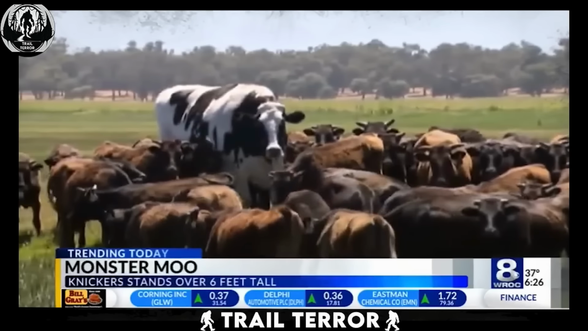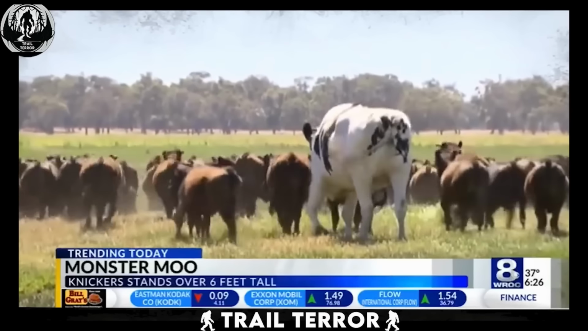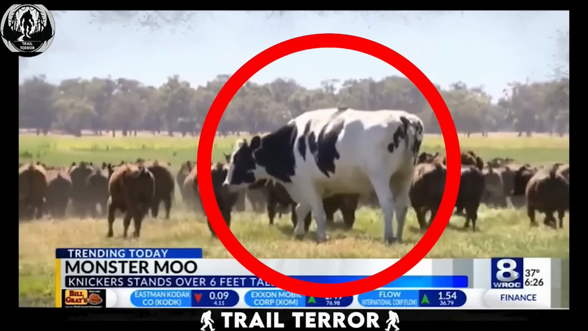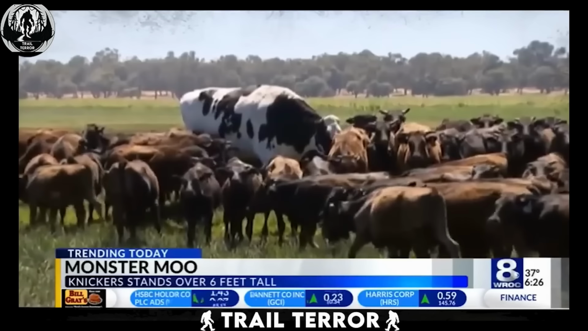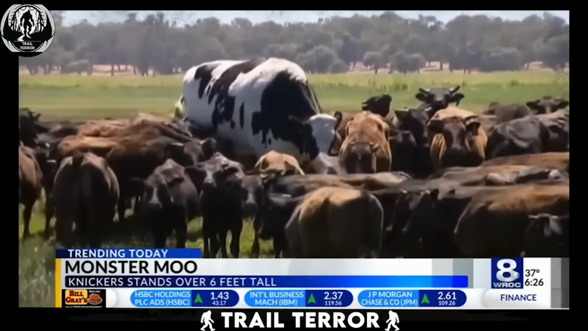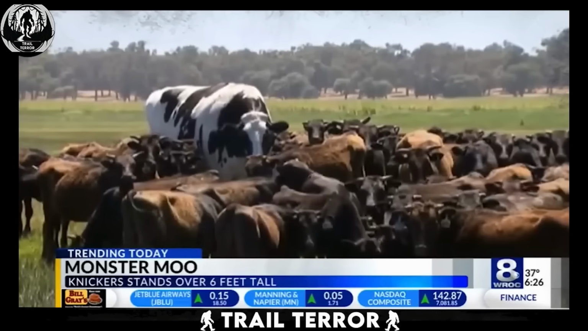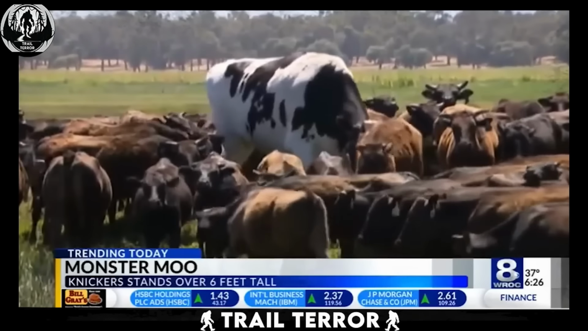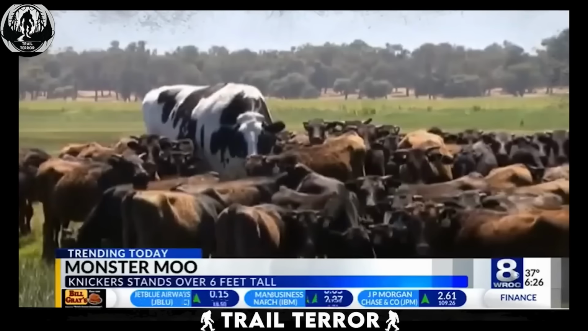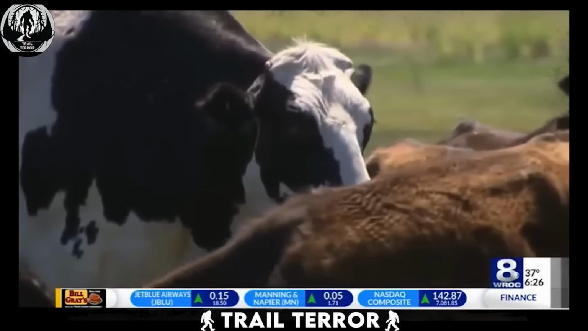Unbelievable, right? This jaw-dropping footage hails from a Texas farm, where amidst the usual cattle herd, there stands a behemoth among beasts. A towering cow that looks like something straight out of a monster movie. Meet Nicker, the 6-foot-tall giant of the bovine world. Nicker commands attention with its imposing stature and formidable width, dwarfing its fellow cows like the boss of the pasture. And let me tell you, this cow isn't one to be messed with. It's got an air of aggression about it that sets it apart.